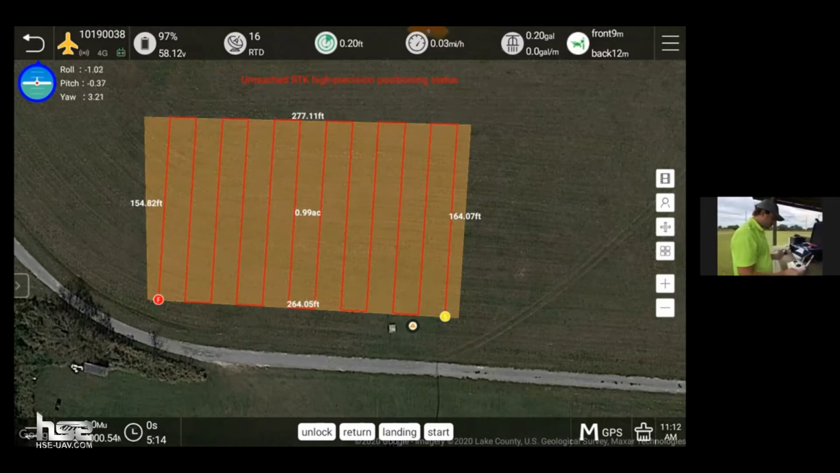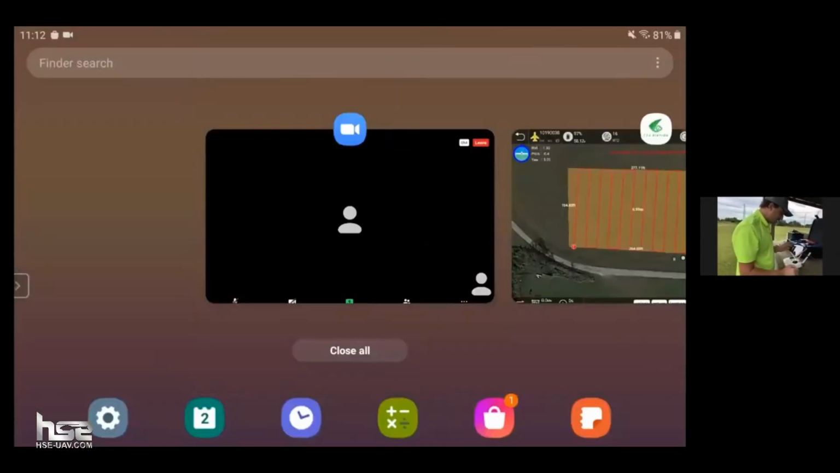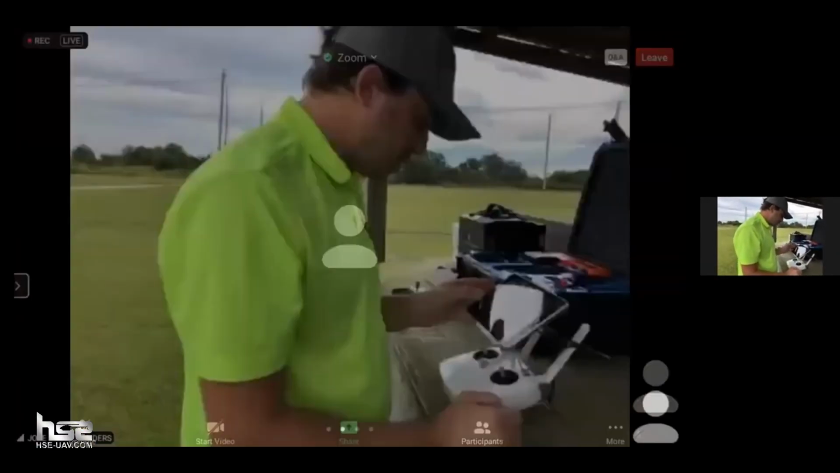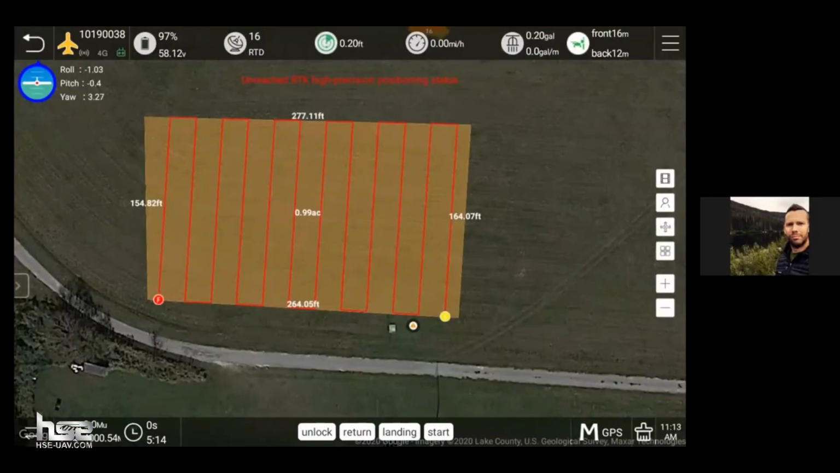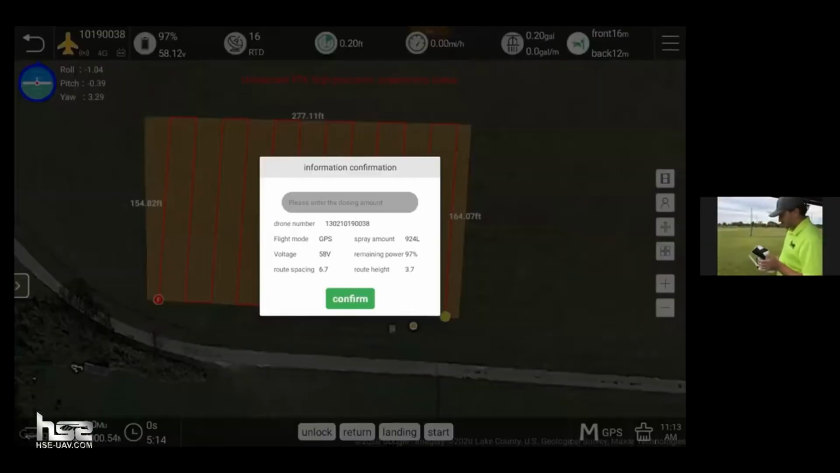All right. So I think we're going to go back to our main screen, Brian, here, and I'll stop sharing, and I want to show you guys the takeoff. All right, so let me go ahead and prep this. We'll go ahead and unlock it. And actually, before we do this, you know what? Just to add a little excitement here, we're gonna put the other little drone up, and we're gonna film this entire flight in real time. And I'll show you guys that one in the air too. So let's get that up in the air.